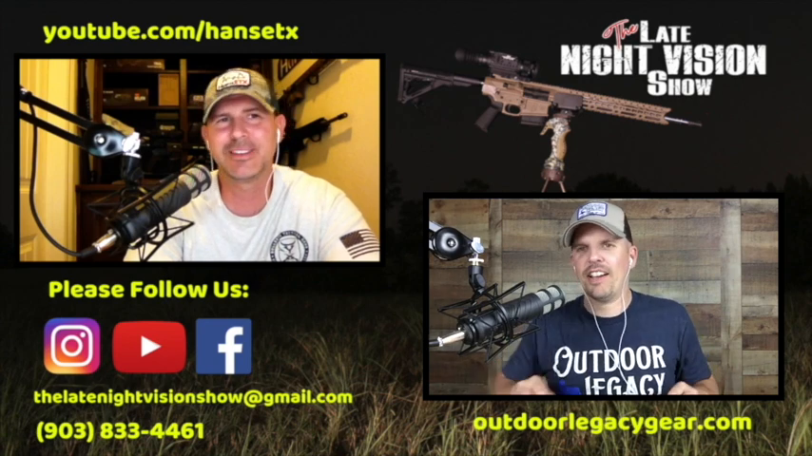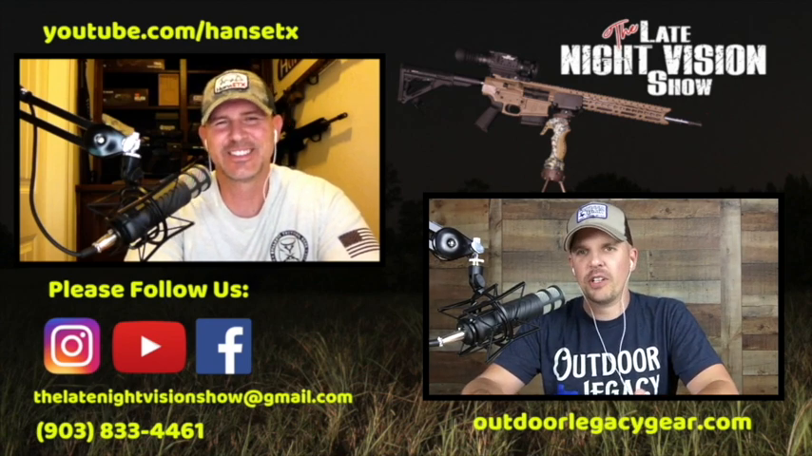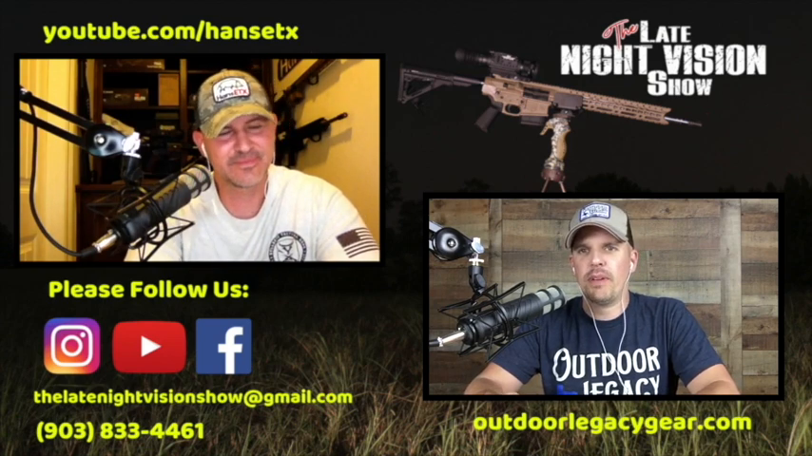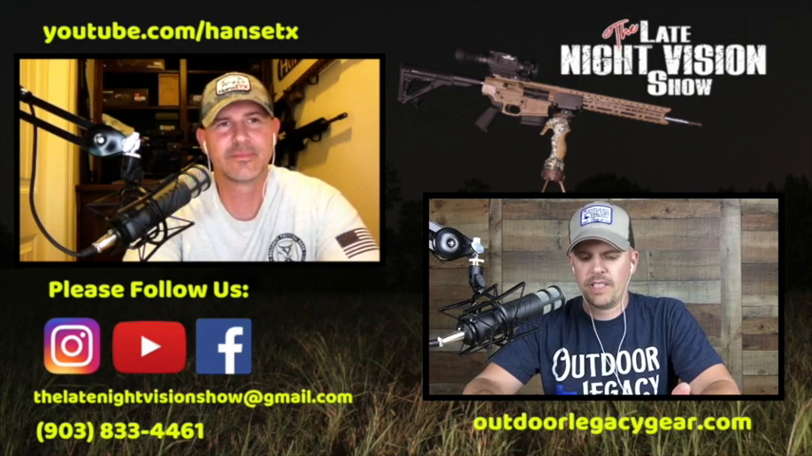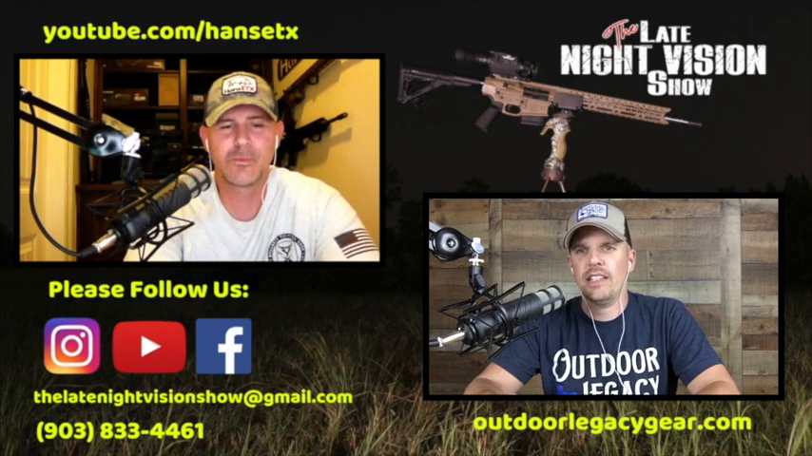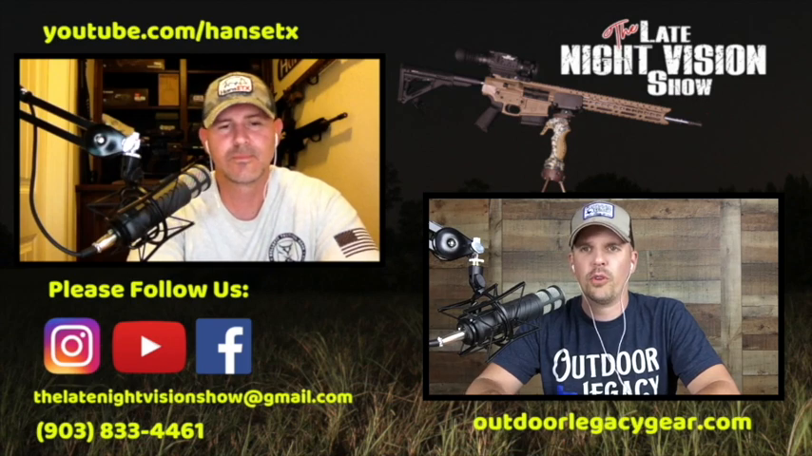All right, I got a sidetrack, so we'll jump back on the specs. So here we go. It is a 3.5 power base optical magnification. It has a 60 hertz refresh rate. It is using the BAE 640 by 480 12 micron thermal core.